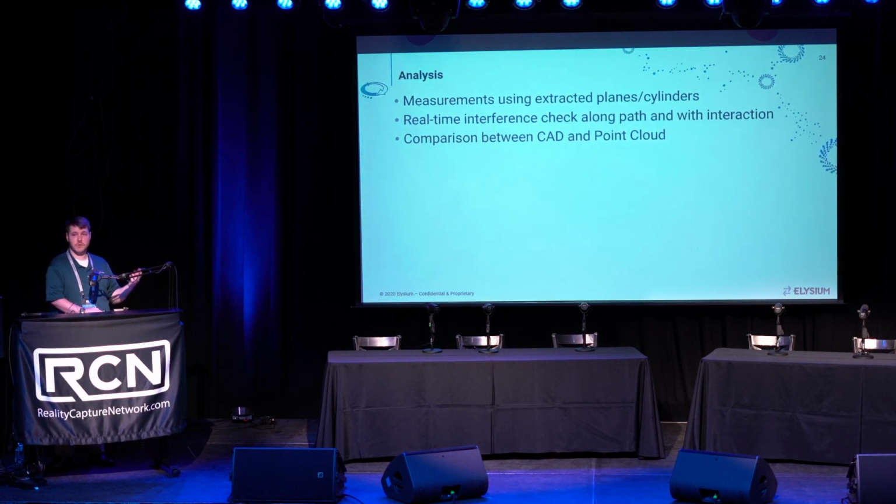Up next, different forms of analysis with InfoPoints. So the ability to come in and analyze either measurements within the environment, doing real-time interference checking or collision detection, as well as being able to do comparisons against your point cloud and your CAD models.